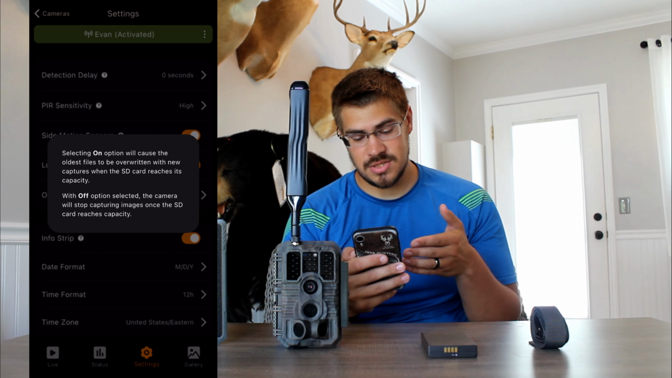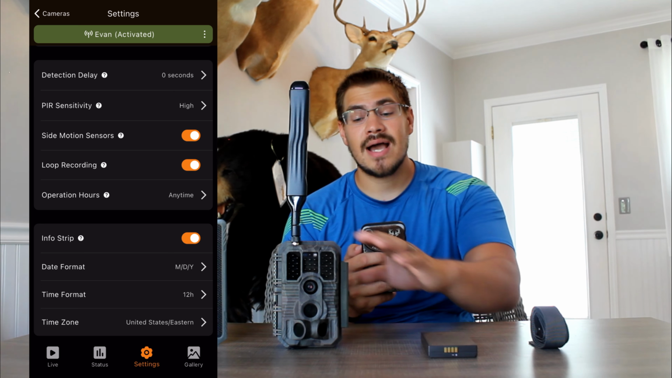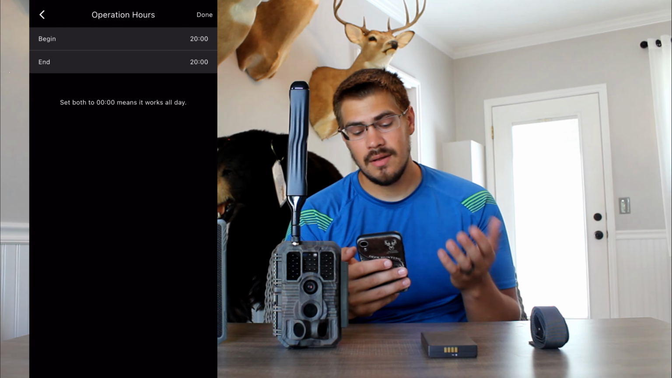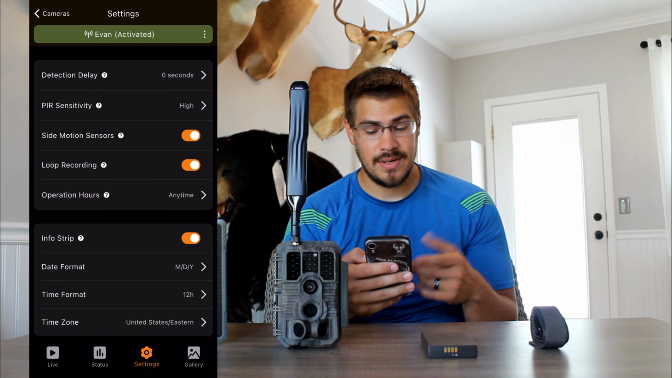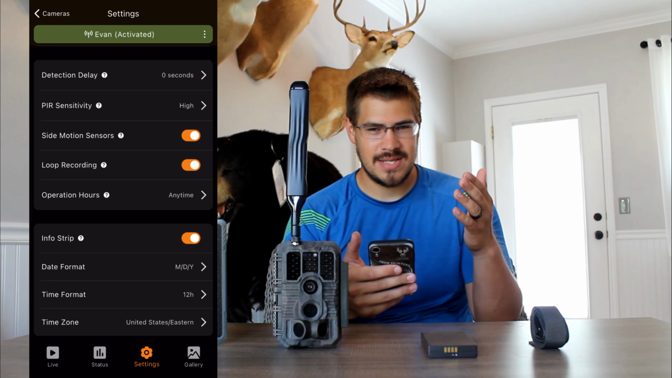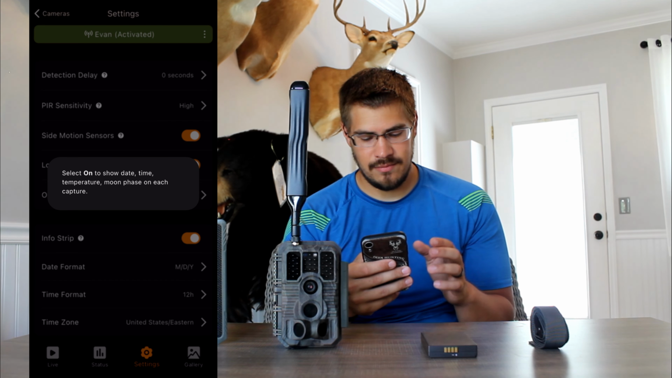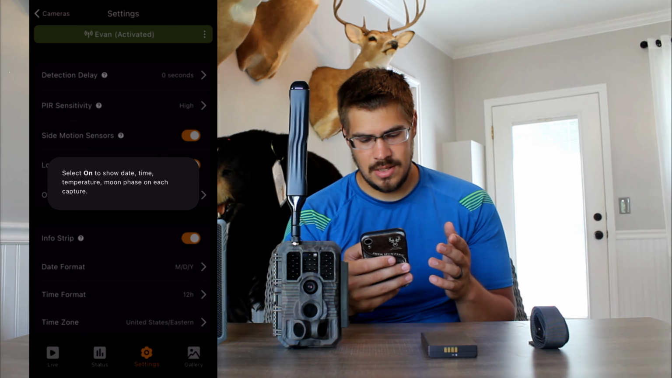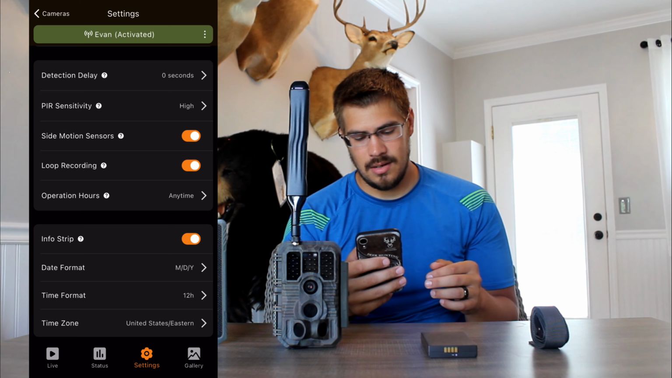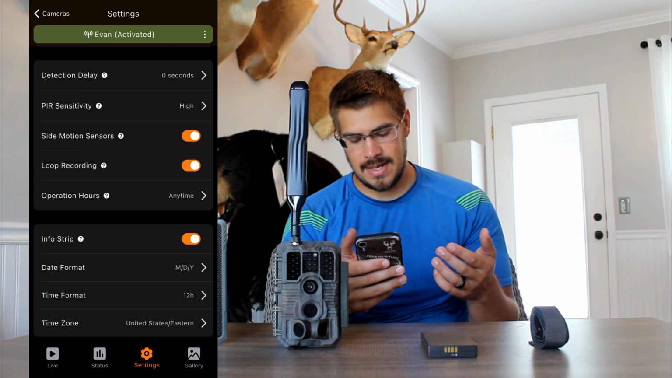With that option selected, the camera will stop capturing images once the SD card reaches capacity. And this actually came with the pre-installed SD card, so that's what that is all about. Then operation hours. You can set it if you want certain time periods. Some people probably set it for morning and then evening. I want it anytime. I'm not even really sure what infrared strip is. It'll show state, date, time, temperature, and moon phase on each capture. And then there's the date, time format, and time zone.